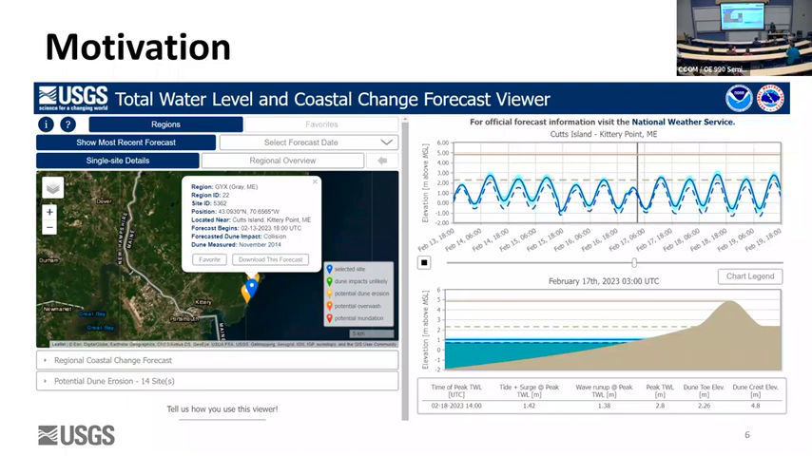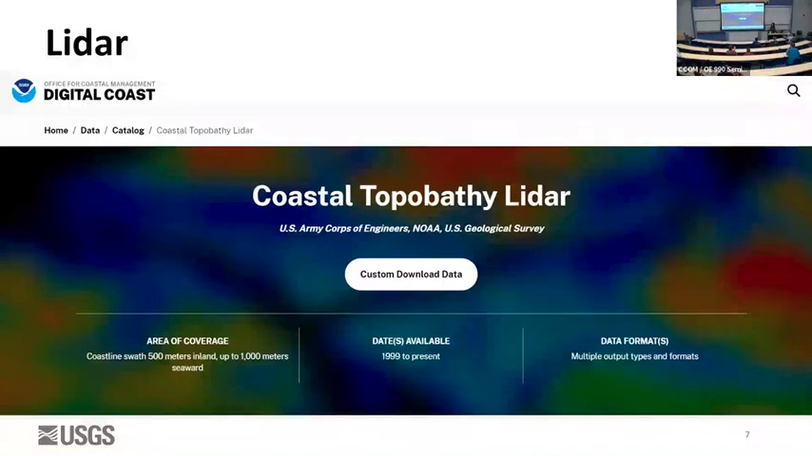So this is for coastal managers to say, hey, here's the beach, here's what the waves and tide, predicted storms coming, where do you need to actually focus your efforts? And so what we're curious about is, well, where do we get that profile? And it's mostly coastal topobathy LiDAR. It's something that they've been collecting for years.